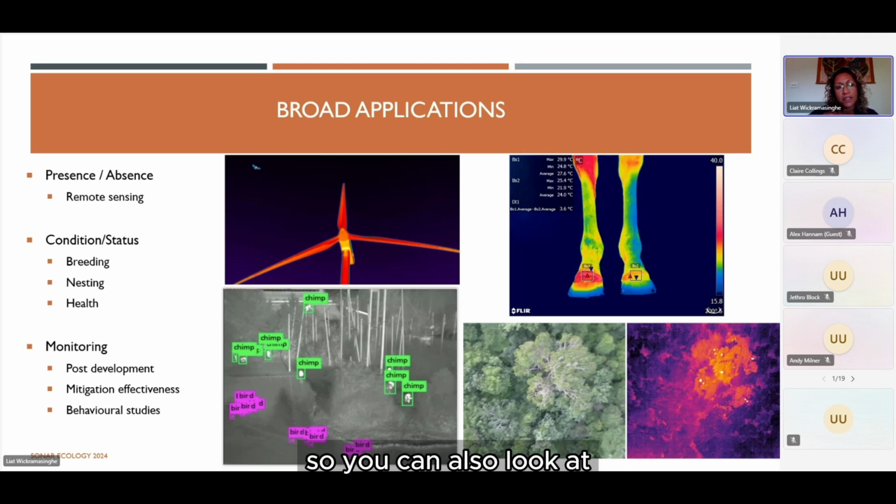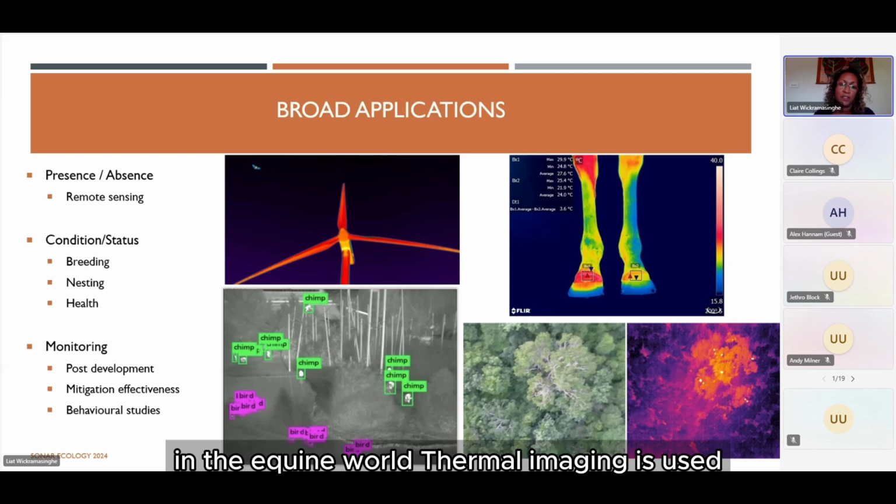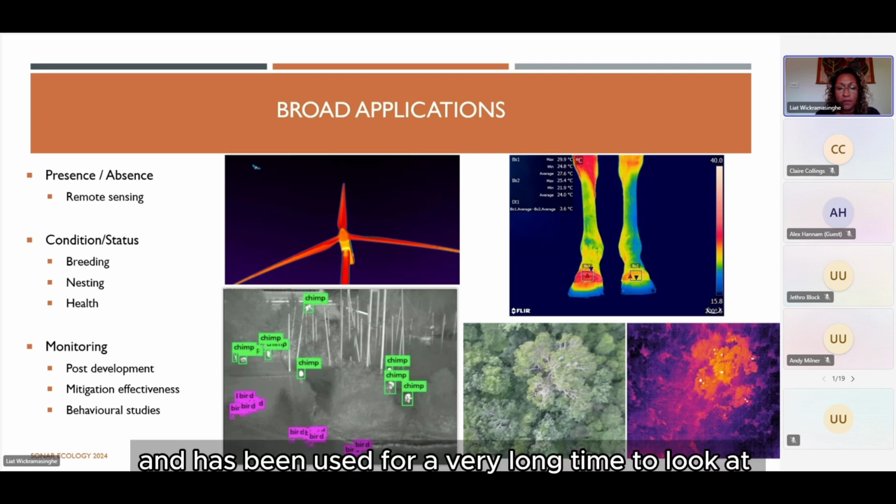So you can also look at the condition or status of an animal, breeding condition, stress levels of animals in captivity. So you're looking at health. This top right image is the hind limbs of a horse. In the equine world, thermal imaging has been used for a very long time to look at health issues.